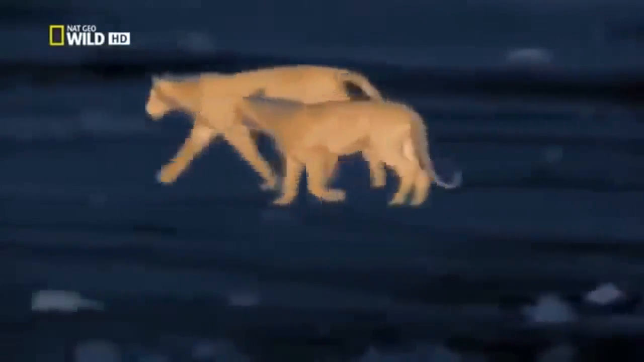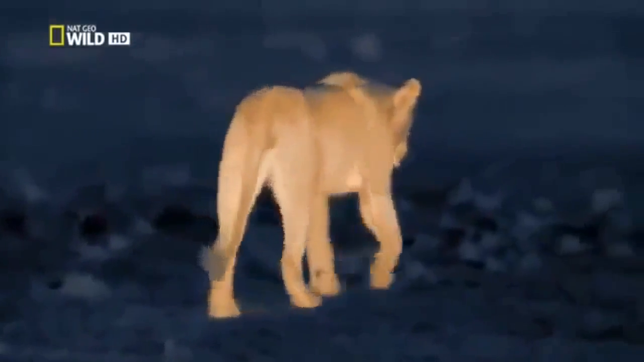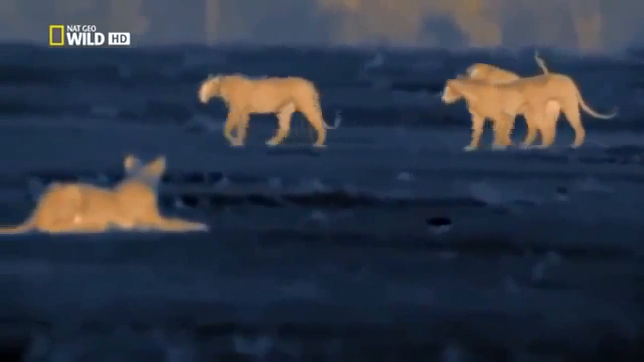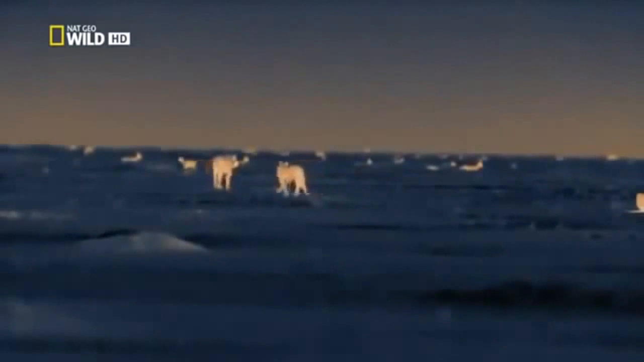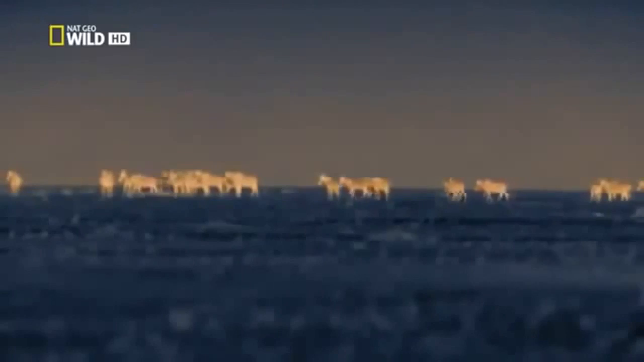At 14 months old, they already look adult. But can they hunt? Mom hangs back, perhaps hoping they'll get their own dinner for once. The sound of a herd of wildebeest attracts the cubs.